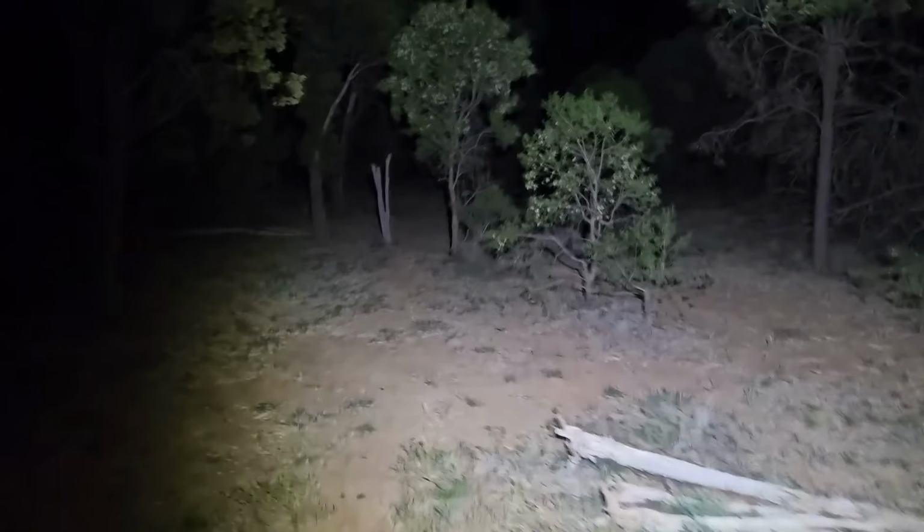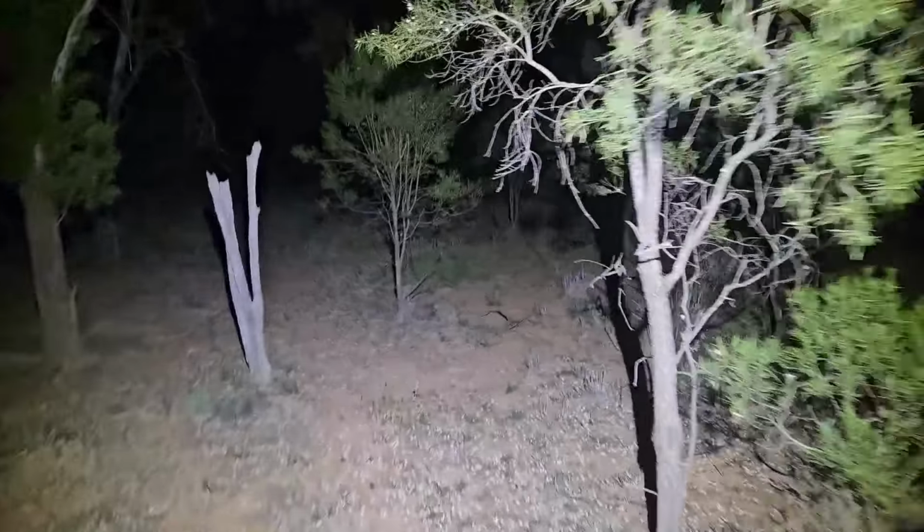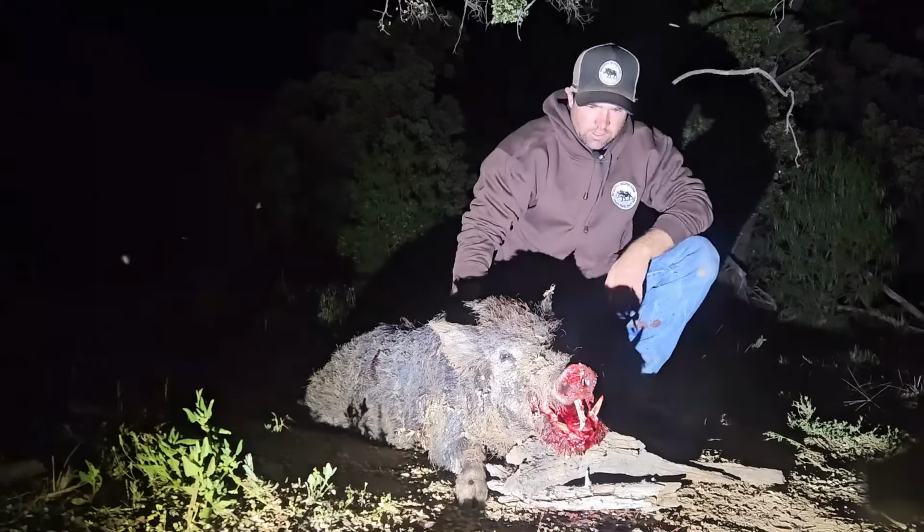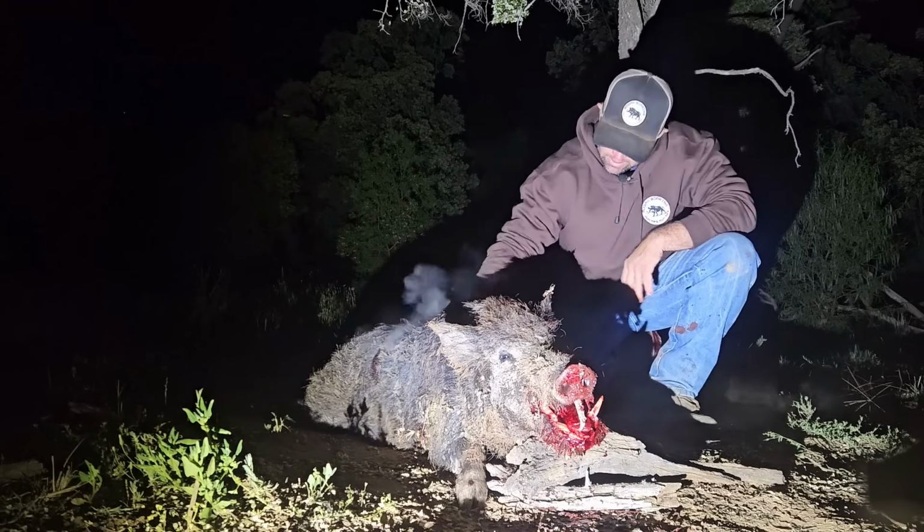I just seen a good pig on the thermal. Sent the dogs onto him. He was a good boar. Hopefully they've got him. That's him. Good dogs. Yeah, we just got this fella here.